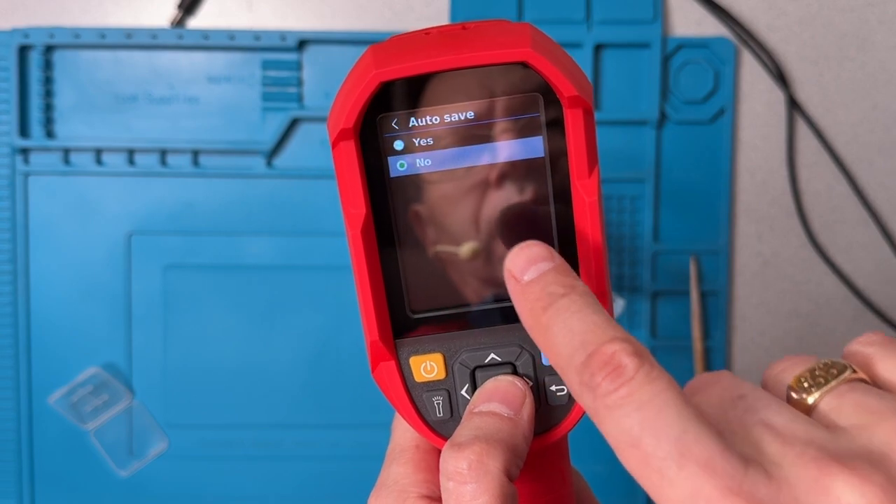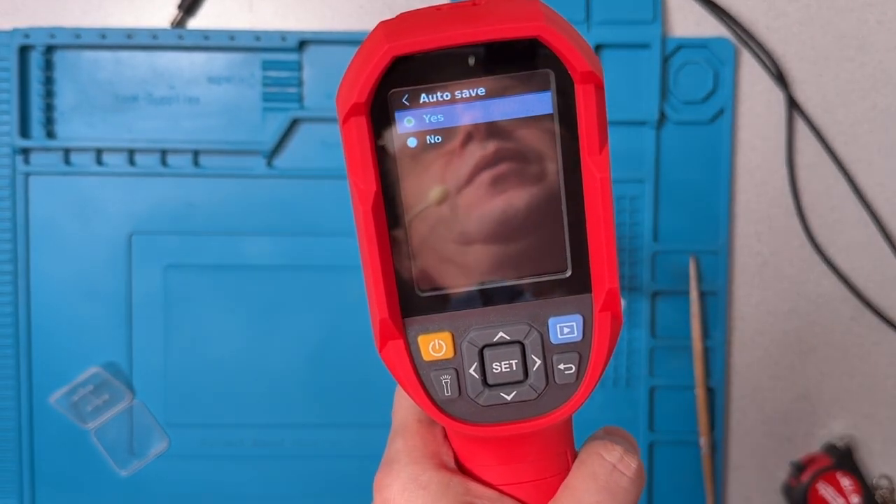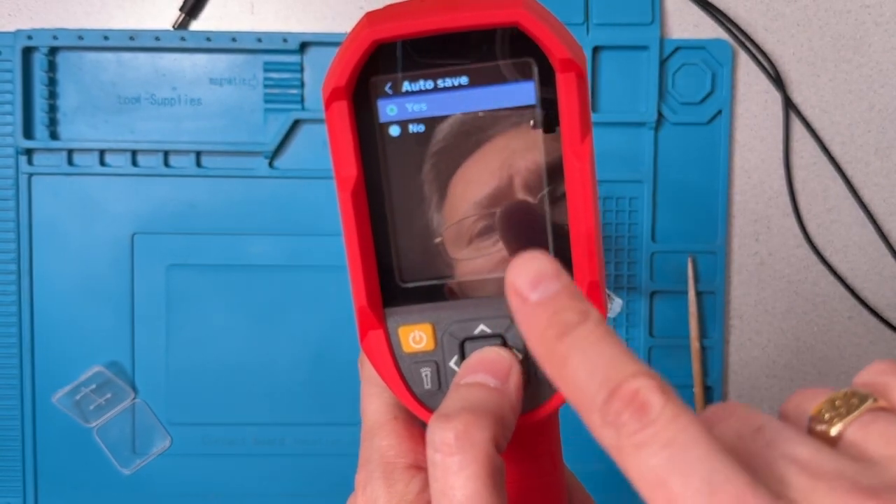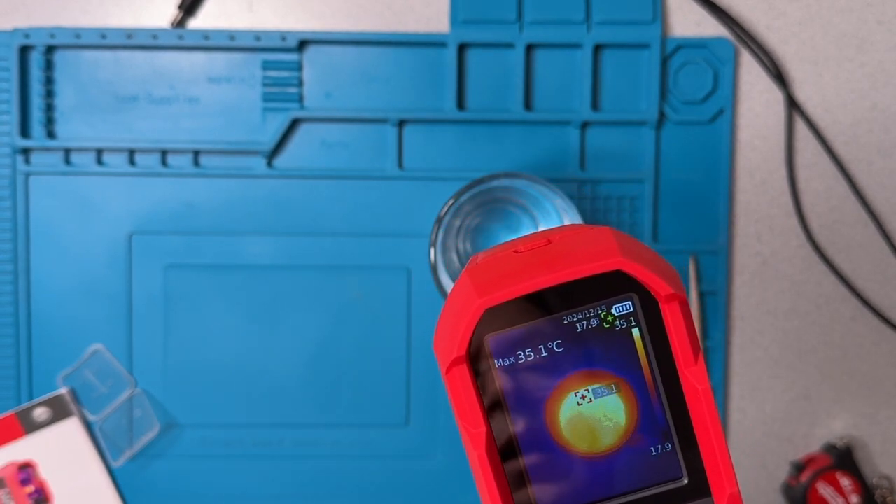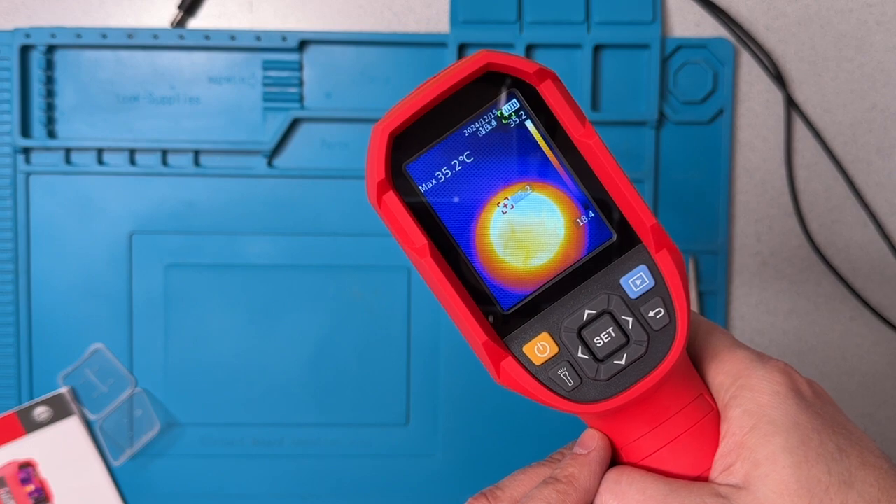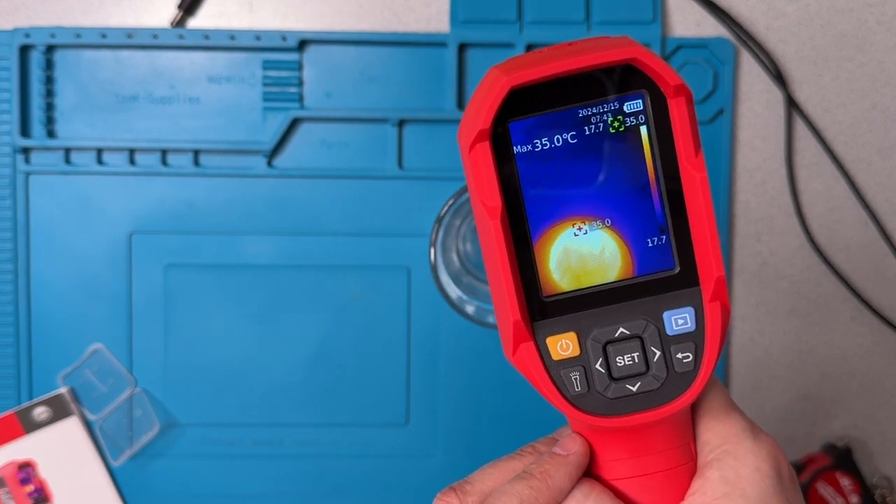We have autosave, and when we say yes, that will prevent the need to confirm every time we want to save a frame when we capture it. I think that's probably a better mode, so I'm going to go with autosave yes. Now that we've set the autosave mode, I can just take the unit like this and point it like that, press the trigger, and the image is saved, and I don't have to confirm for each image.